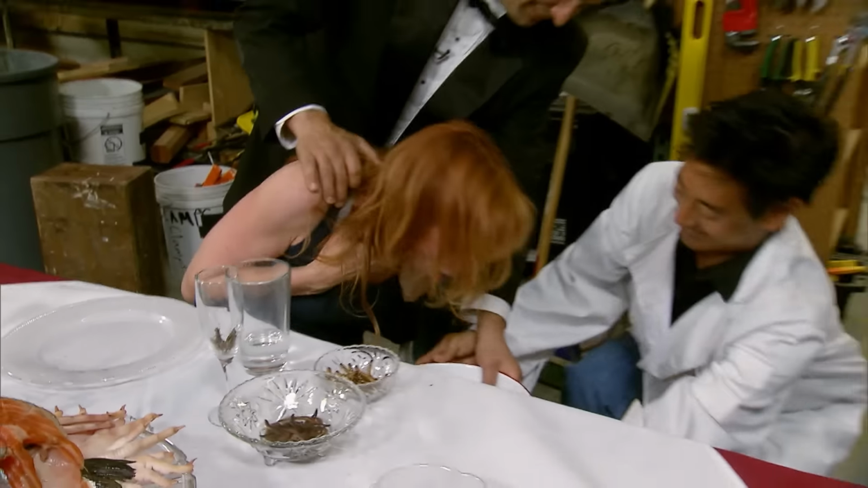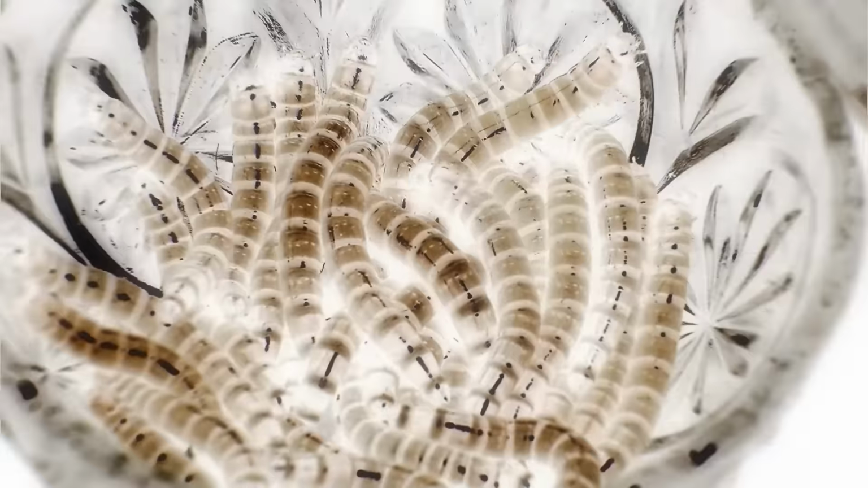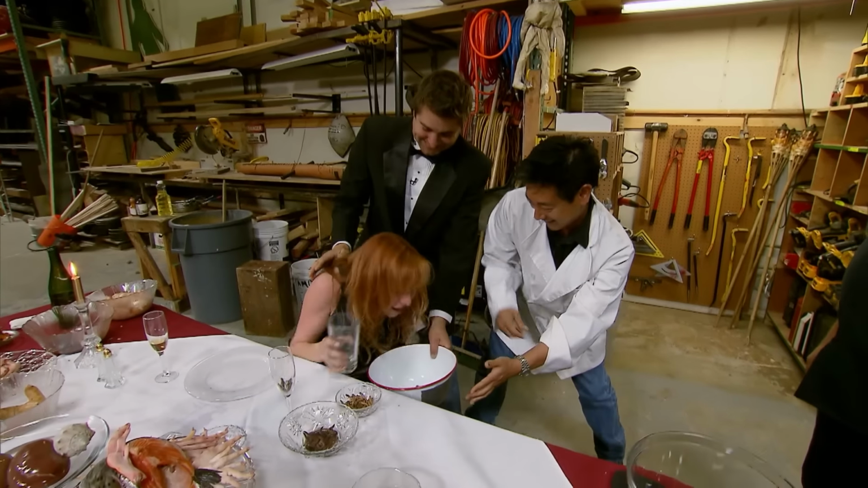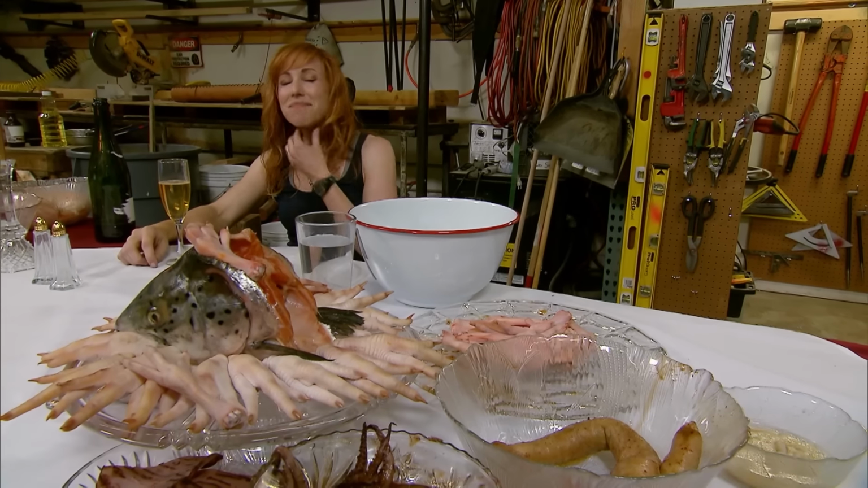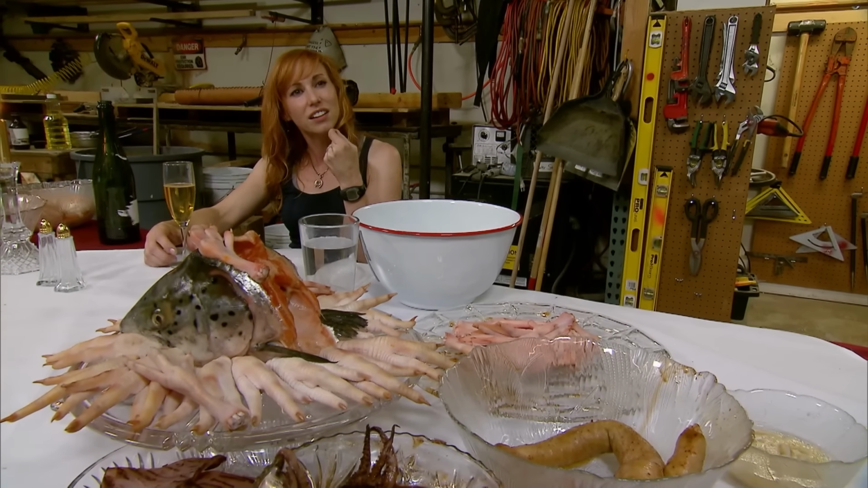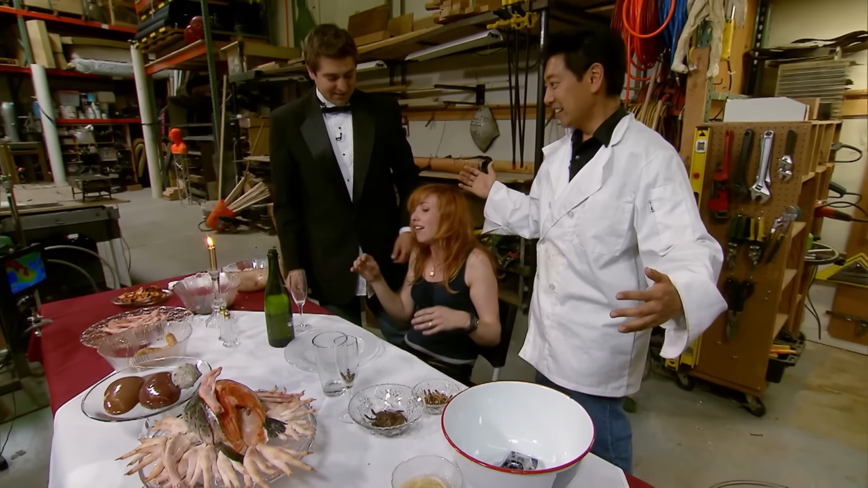Over this. Not sure the cricket was the best choice. I'll tell you why. It's stuck. You ever get a popcorn shell stuck in the back of your throat? I think there's a leg. I think there's a leg back there. Medic, stand by. After a short break to release the cricket back into the wild, get her heart rate back under control, and regain her composure, Kari is ready to discuss the results.